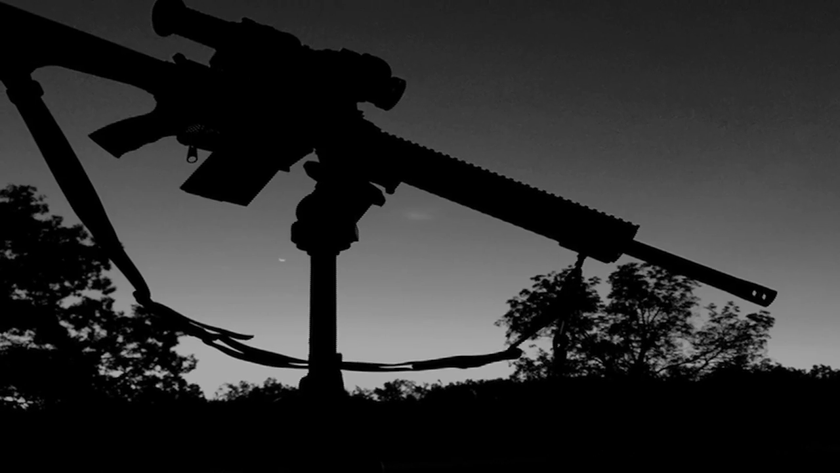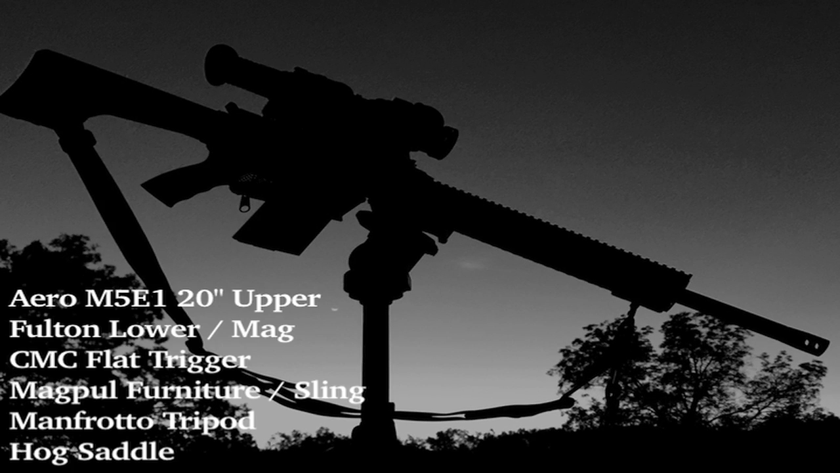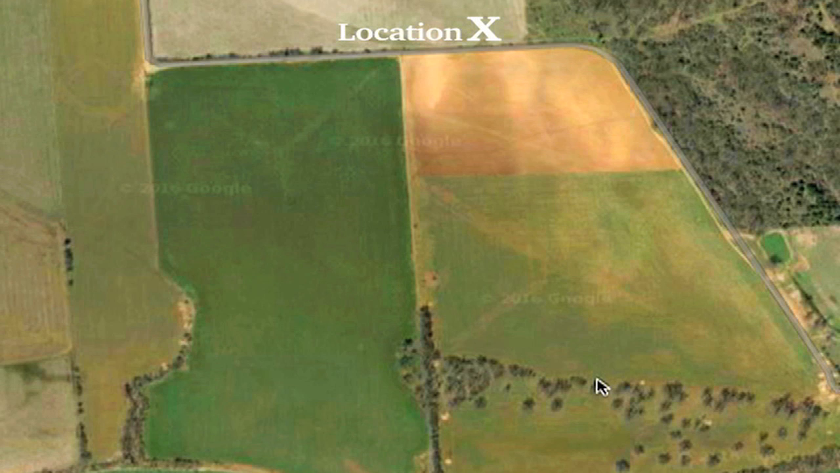So I jumped in the bed of the truck with my tripod and my thermal, and Brian was going to be on the ground. I allowed him to be the primary shooter, but by the time we had set up, the hogs were a long ways away.